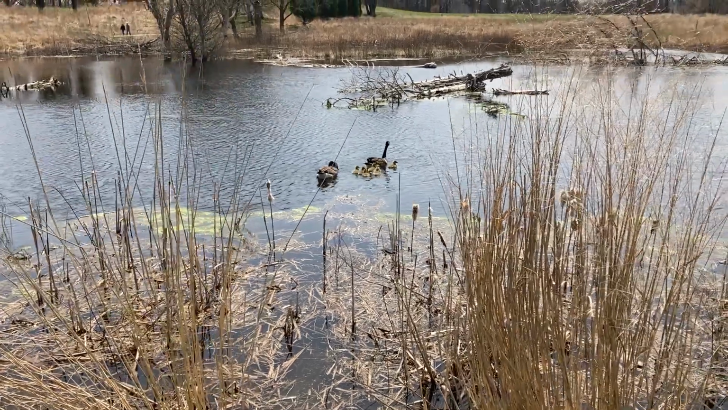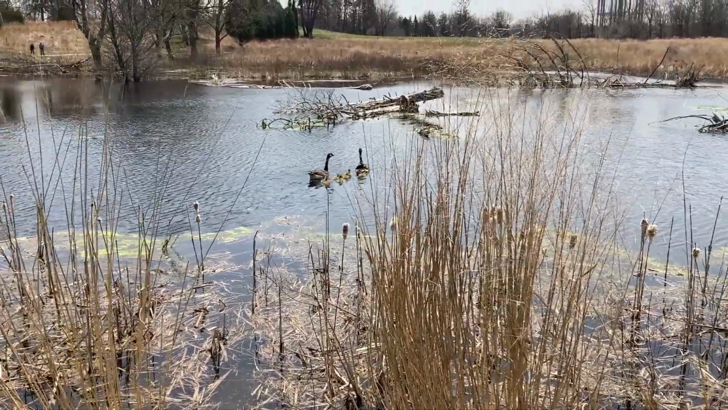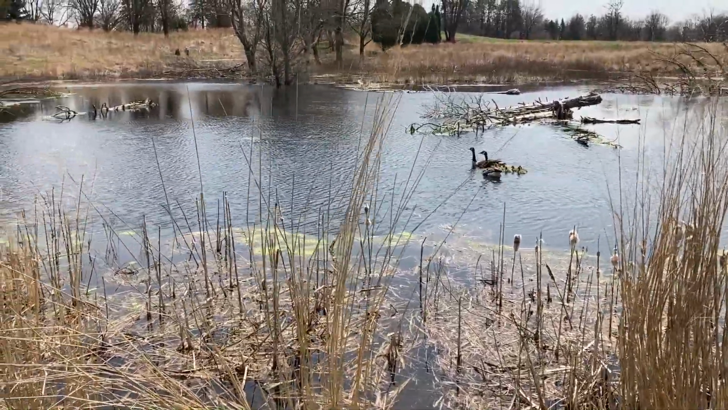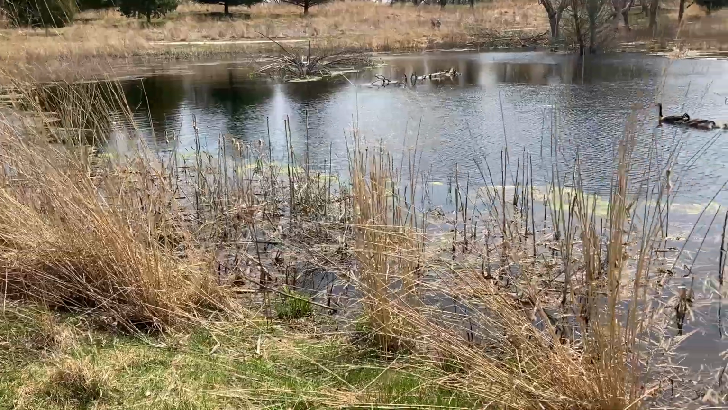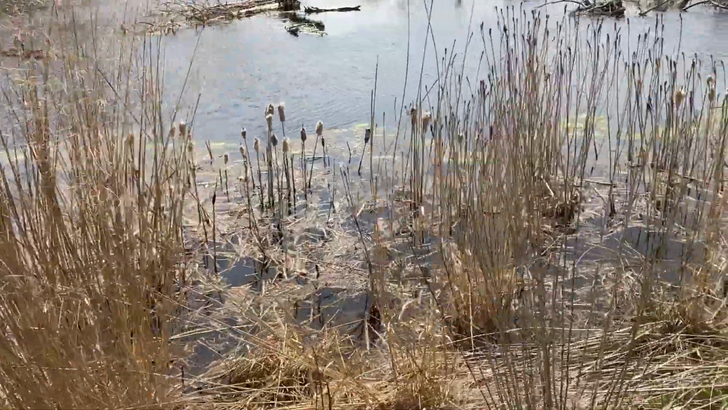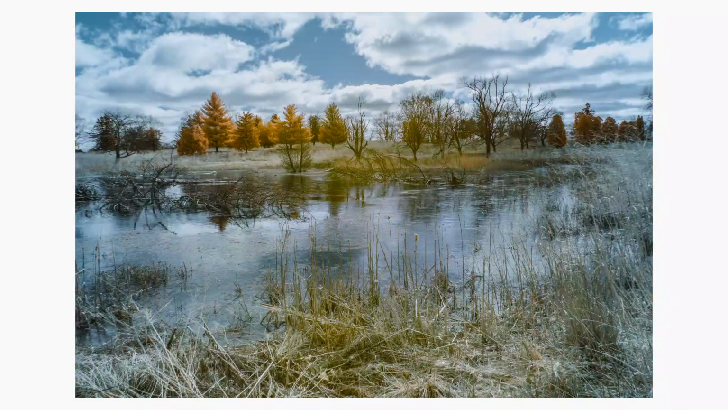Made it to one of the wetlands. There is wildlife out here. I'm doing my best not to disturb them because what I'm here for are the photographs. But this also offers you some variety of textures. You've got the dark water act as a dark background, and the plant life is highlighted by the sun, so that adds good contrast.